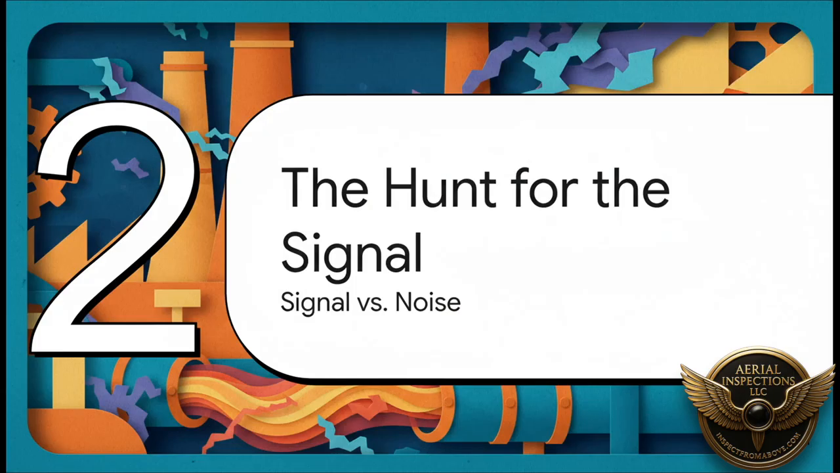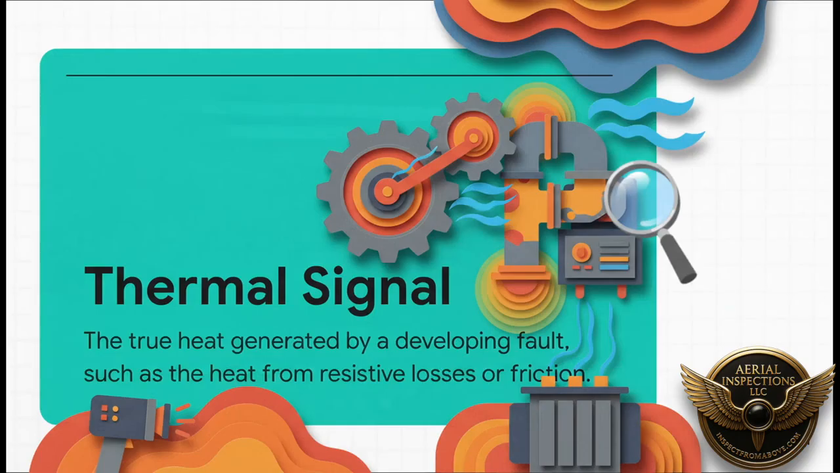But here's the catch. Finding that clue isn't easy. Not at all. It's a hunt, a real hunt for a very specific signal of failure. And it has to be found in an environment that is just full of thermal interference or chaos. So let's define our terms. The thermal signal is the pure, real heat being generated by the fault itself. Just think of it like evidence at a crime scene. It's the heat created by a loose electrical wire or a failing bearing. That signal, that's the truth we're after.